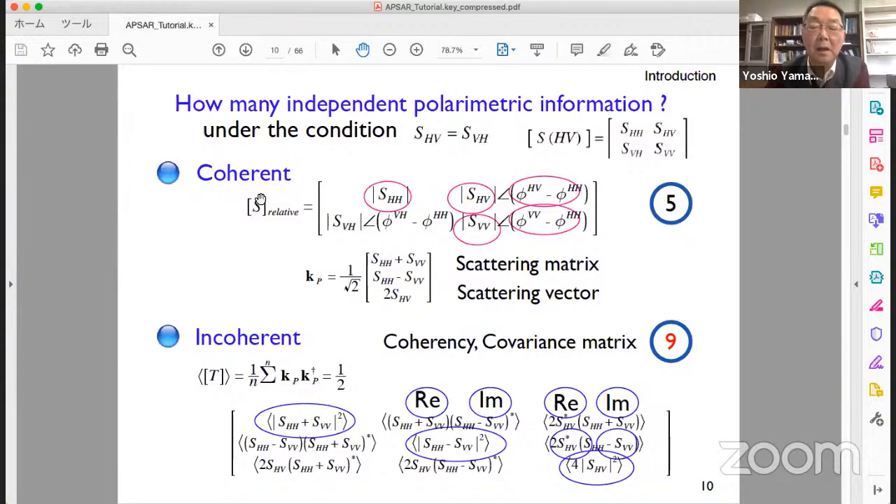For coherent case, relative scattering matrix is absolute value HH here, 1, 2, 3, 3 amplitude and 2 phases. In total, 5 parameters are here in relative scattering matrix. For incoherent case, such as covariance or coherency matrix, total number becomes 1, 2, 3. Real part, imaginary part, real, imaginary, real, imaginary. In total, we have 9 parameters here.